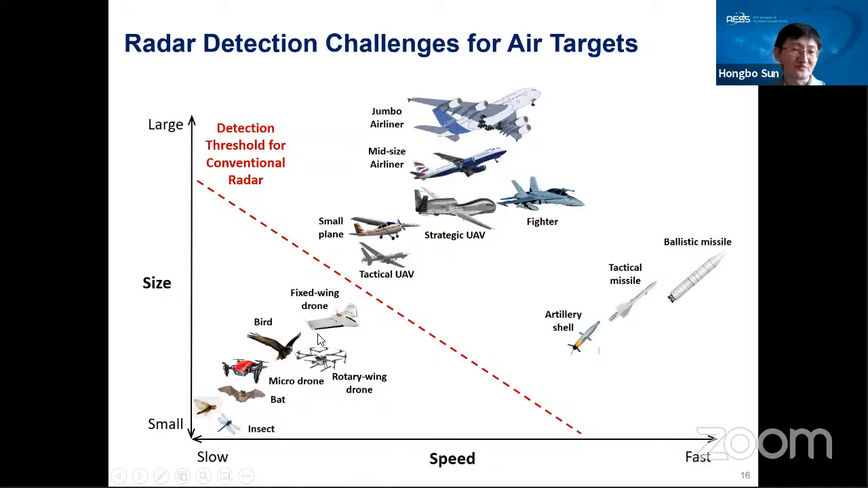For the drone, particularly for the consumer grade drone, we know it's flying very slow and it's also very small. So the echo signal of drones normally will be mixed with the echoes from the bird, or the bat, even some insect, because all these targets are small and slow flying. So normally the drones will be below the conventional detection threshold of the radar system.